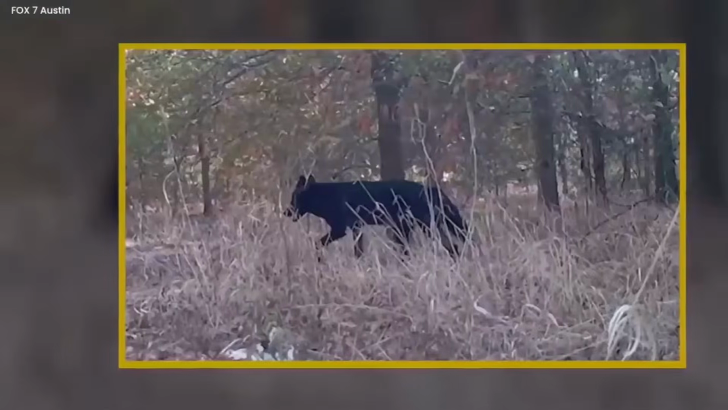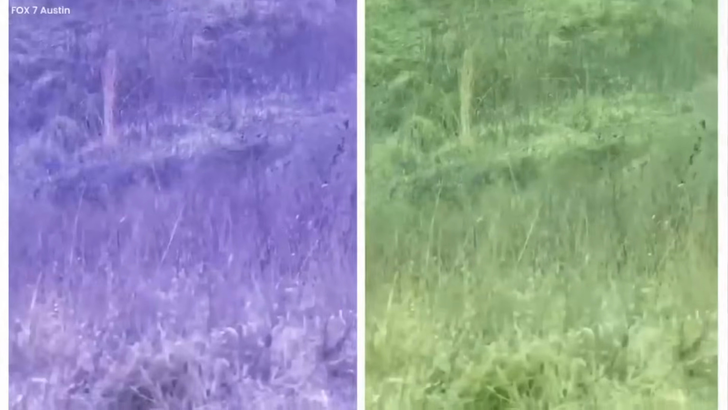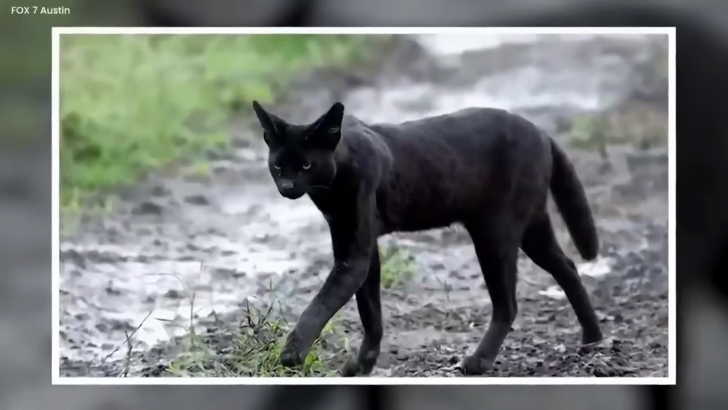How did this rare creature, a symbol of the night, end up in Austin? Was it a messenger sent to remind us of the hidden secrets in nature? The answers, just like the black coyote itself, remain shrouded in darkness.